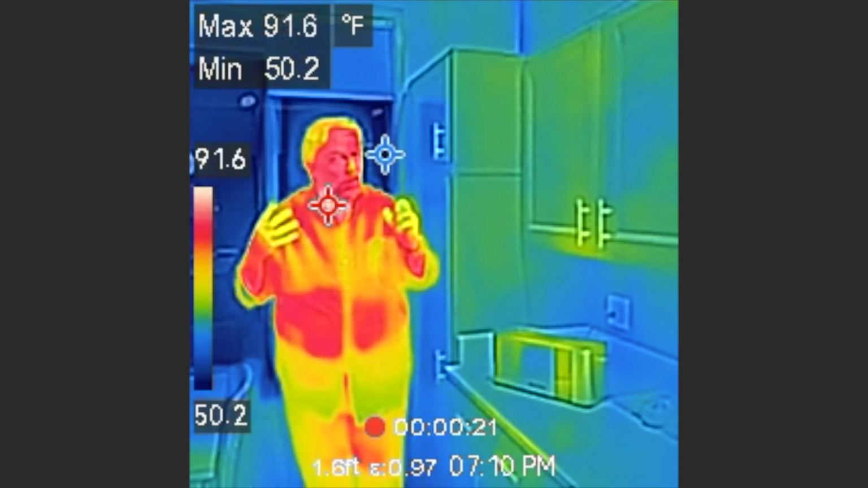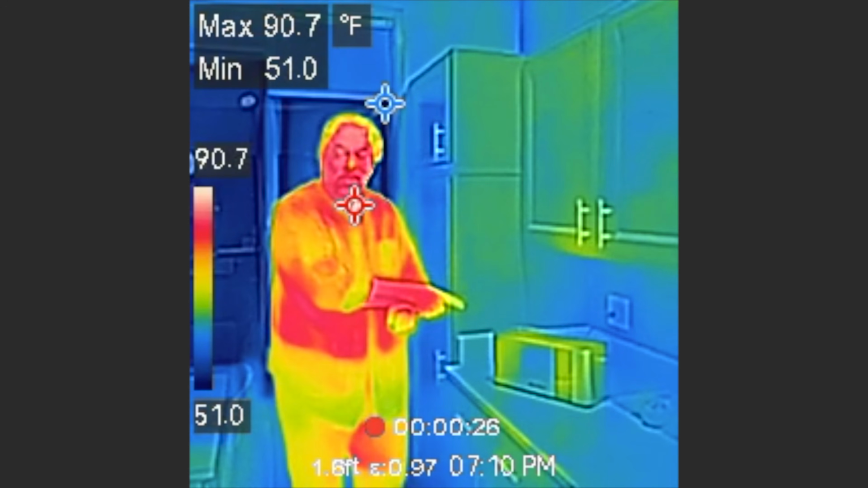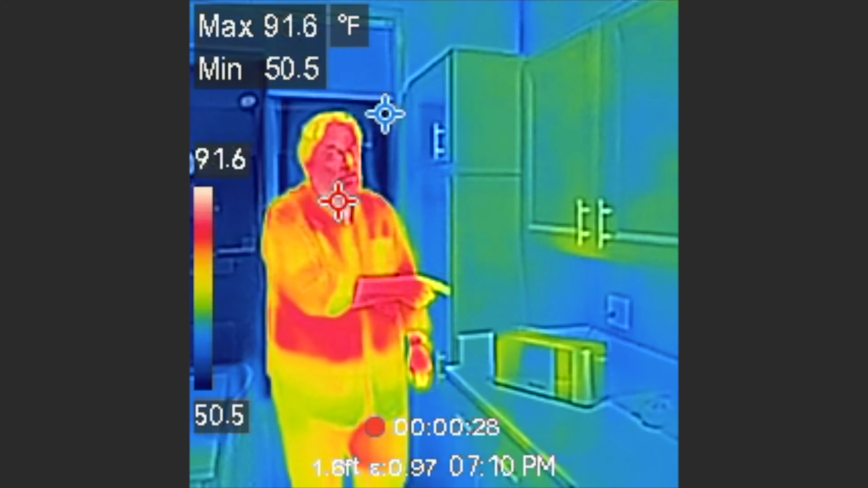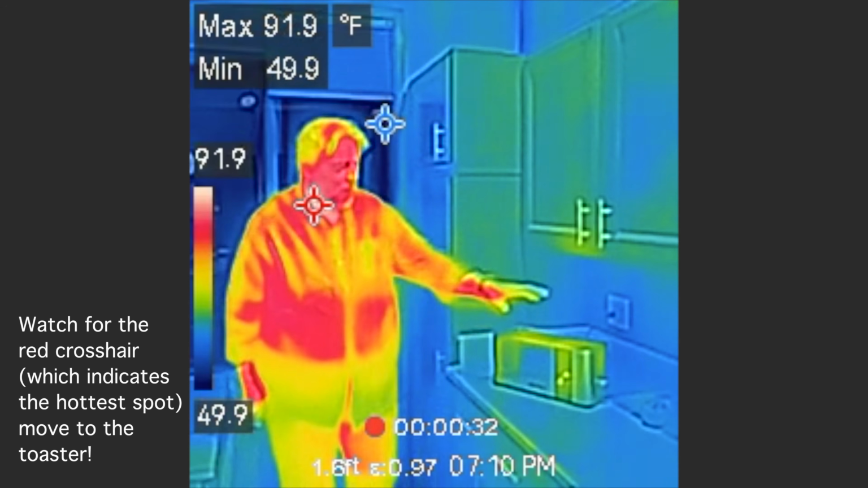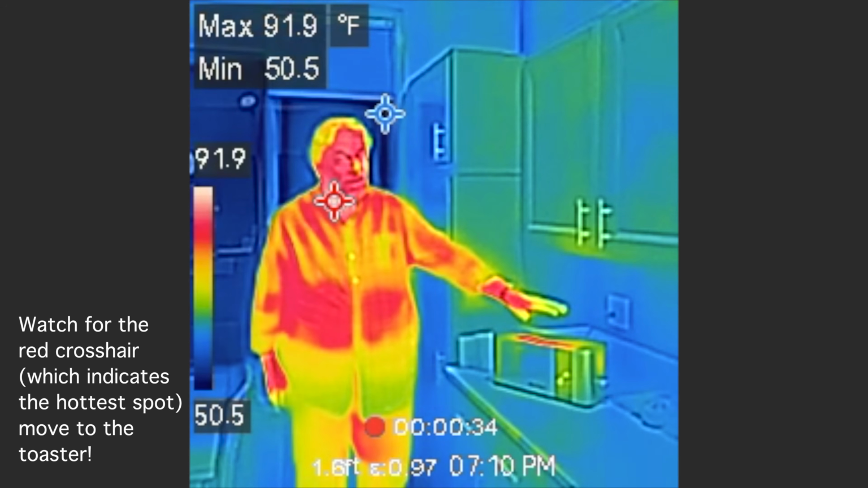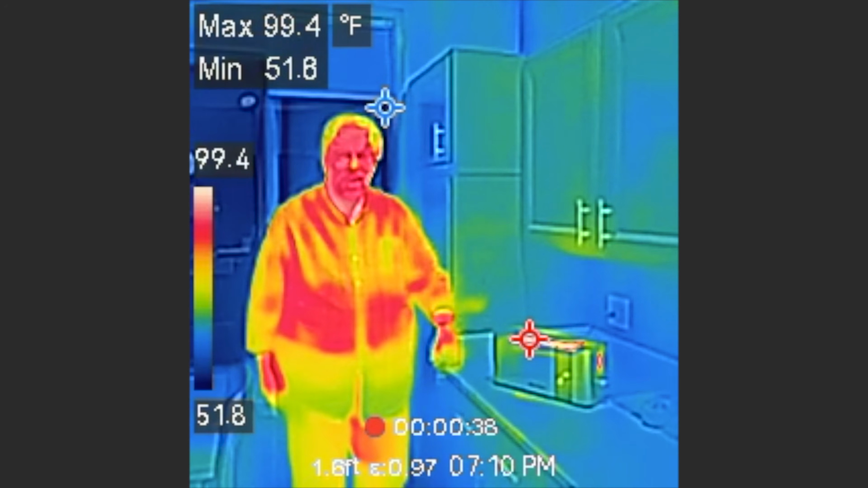I'm much warmer, hopefully. And then here, this is going to be fun. This is my toaster, and this thing generates some heat. So let's turn it on and watch what happens. It generates a lot of heat, and it all comes out the top. And then it tends to hit this cabinet too.